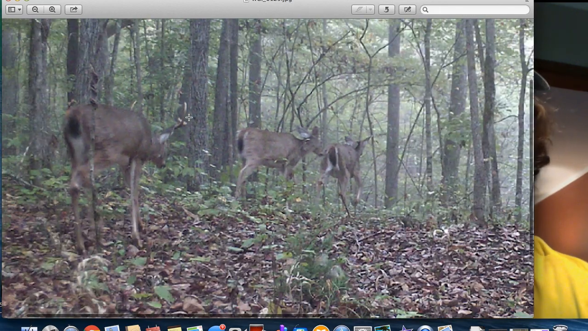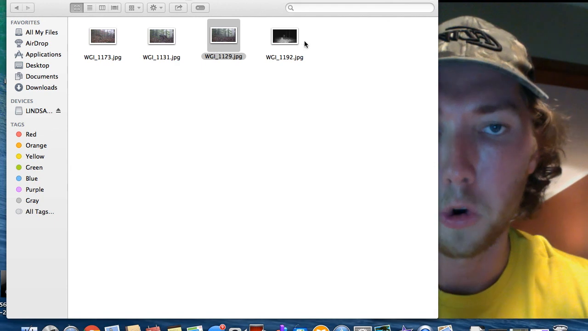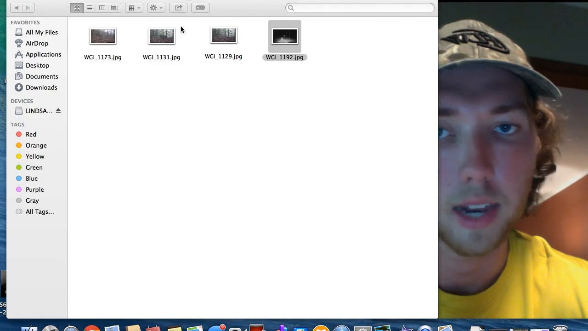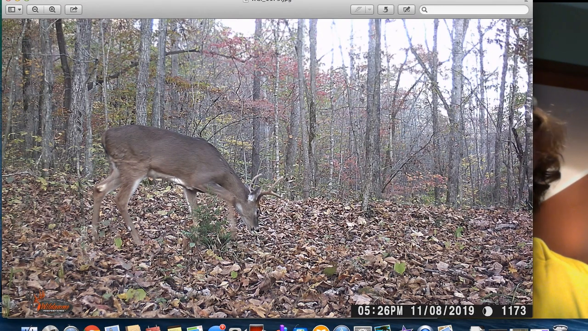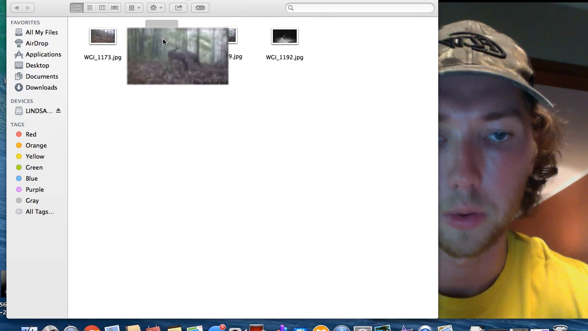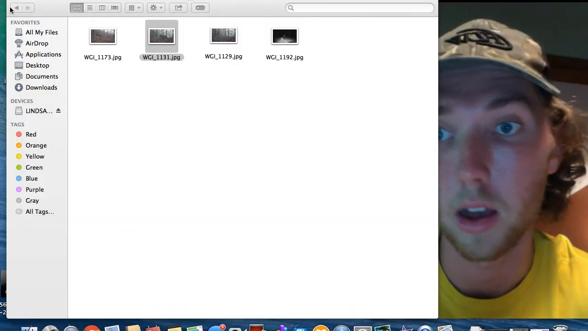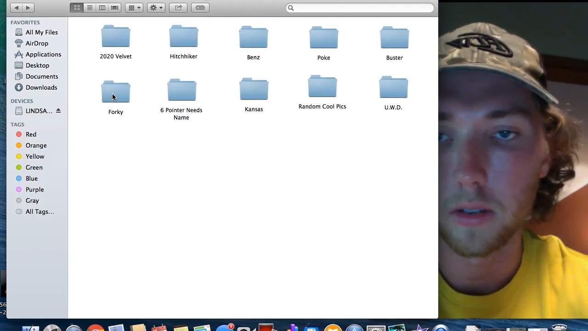So I don't have a name for this deer yet. He was around in mid-October, and he was through November. I think that I've got a picture of this deer in late December, and it may not be one of these, but I remember seeing one somewhere. So who knows? Maybe he's dead. Maybe he's not. Let's see, 6-point Kansas, cool pick.